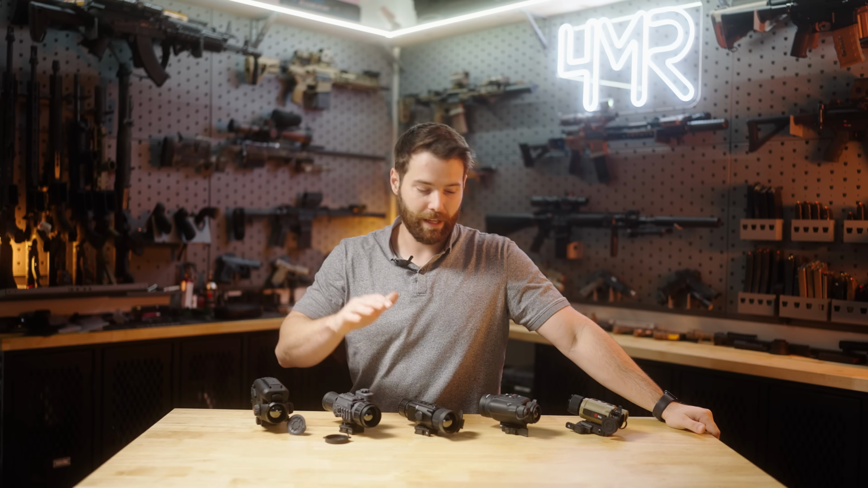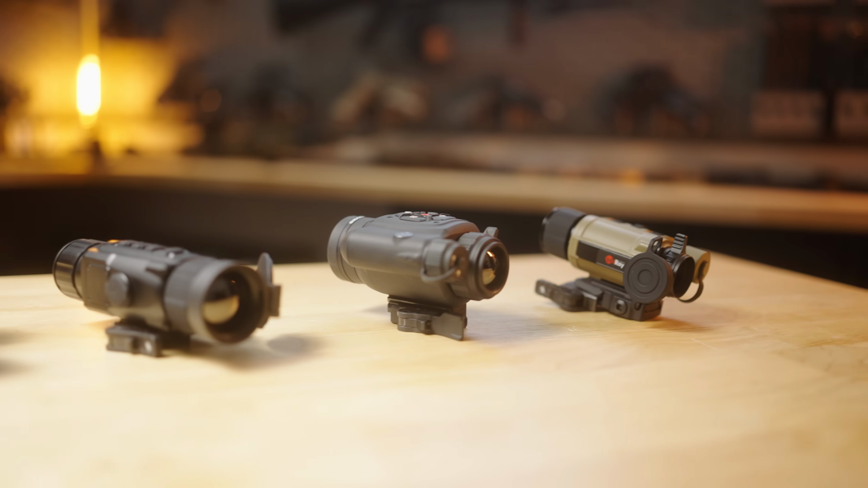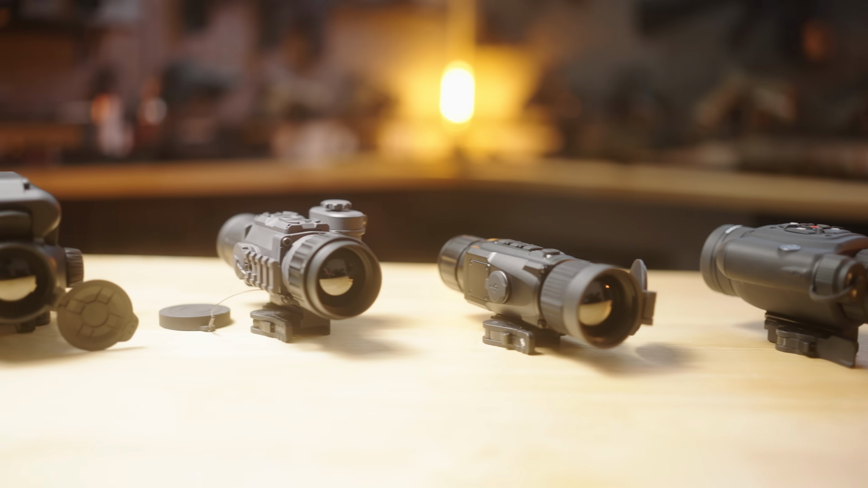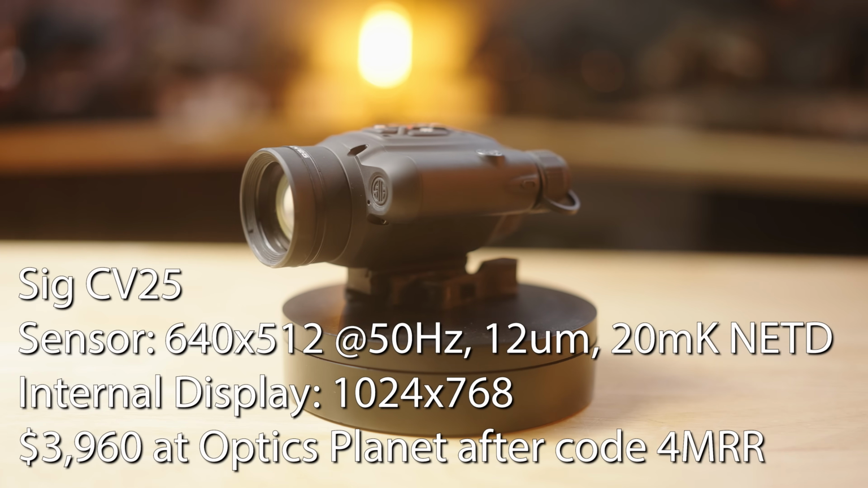About something that I've been working on for a while and that I'm excited to share with you. So that is a thermal clip-on comparison. What I have before me is 5 relevant 640 core thermal clip-ons. Now this came about because I get a lot of comments asking what would I pick, the SIG CV25, which seems to be all the rage lately.